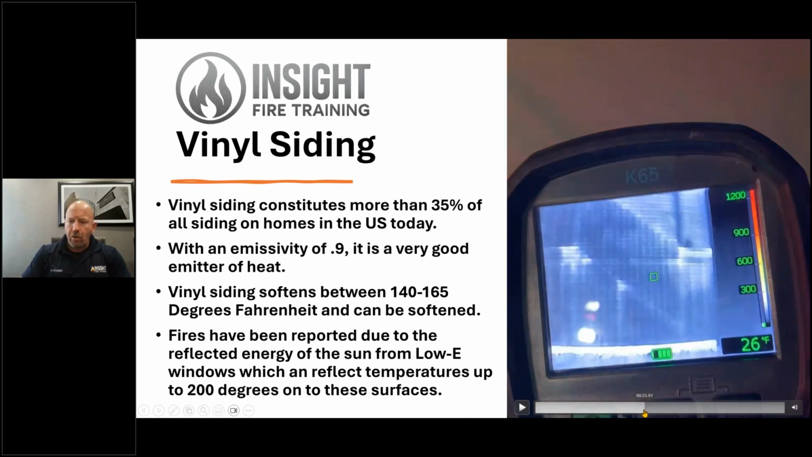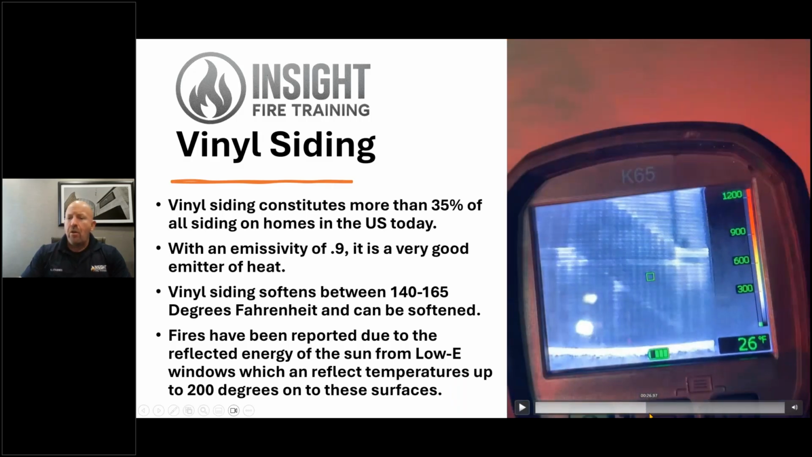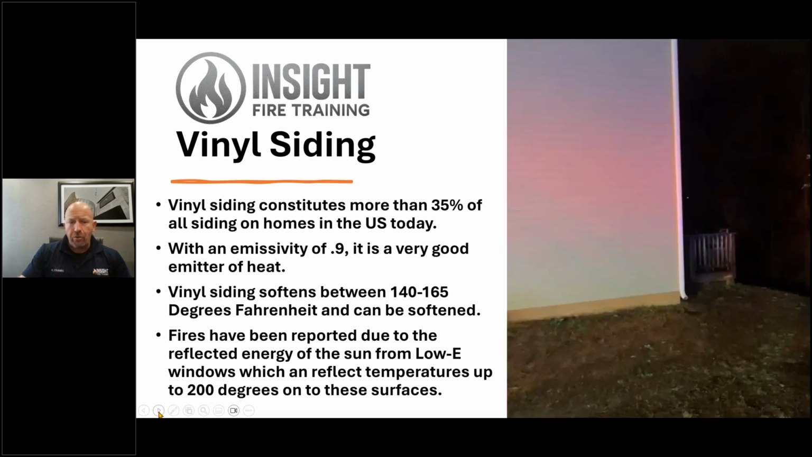So if we just look at this house under normal ambient temperatures at this point, we can see signs of the stairs, wall joist, a right angle return at the top, which is HVAC, platform style construction, a lot of the information that helps us that's not necessarily about the fire itself, but the building. So thermal data is really big deal for us to capture this on our walk around our initial size up.